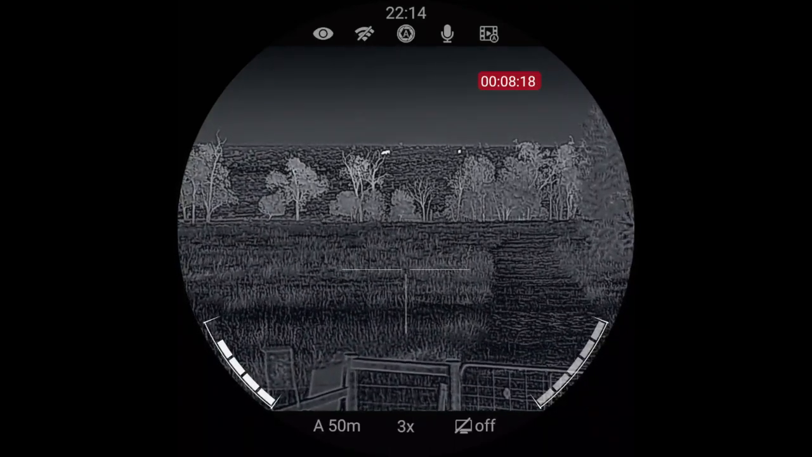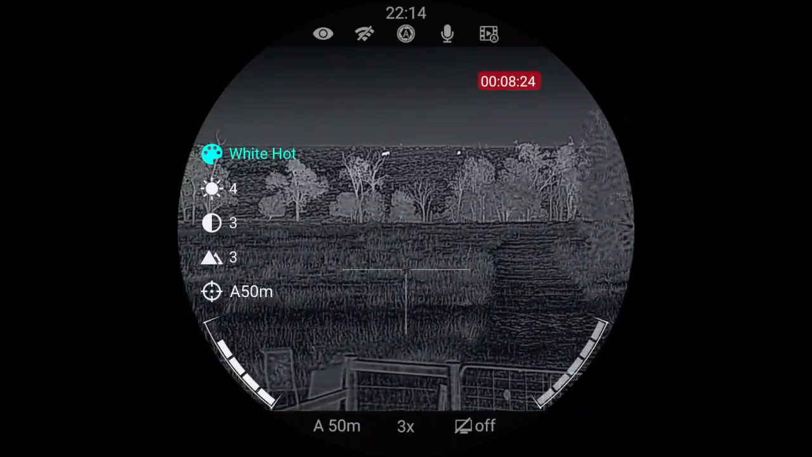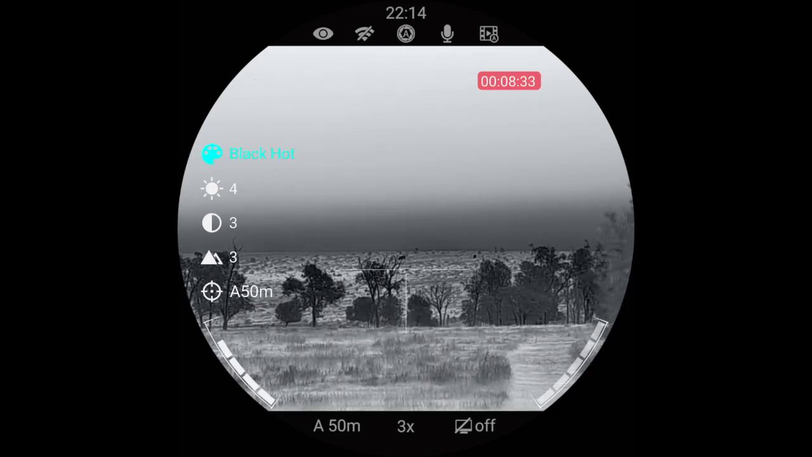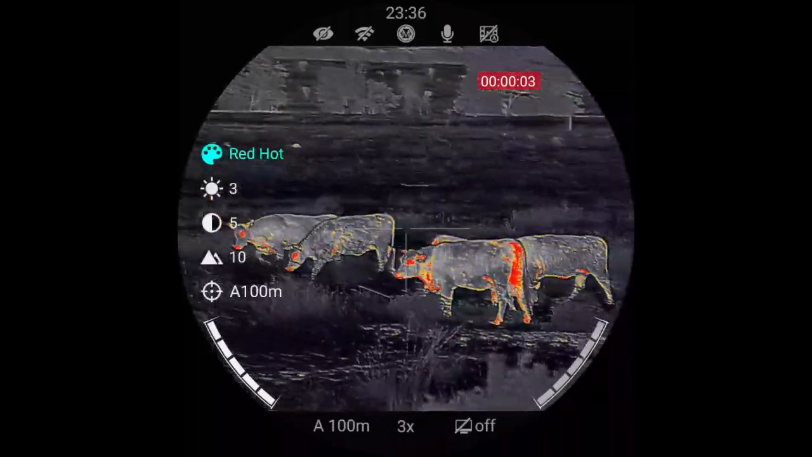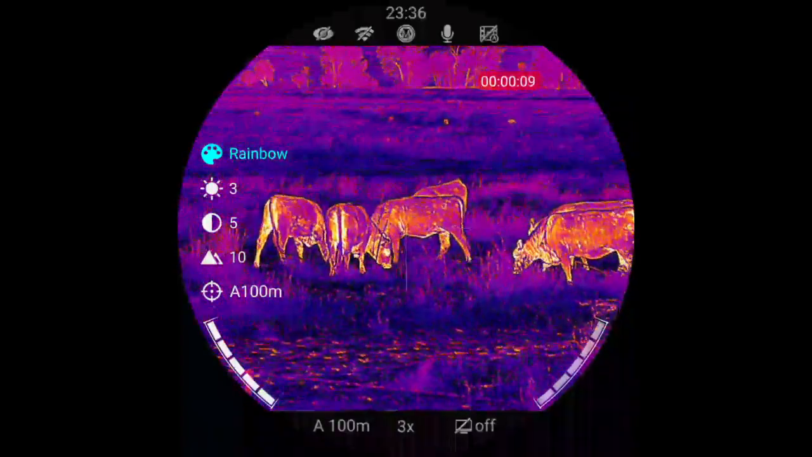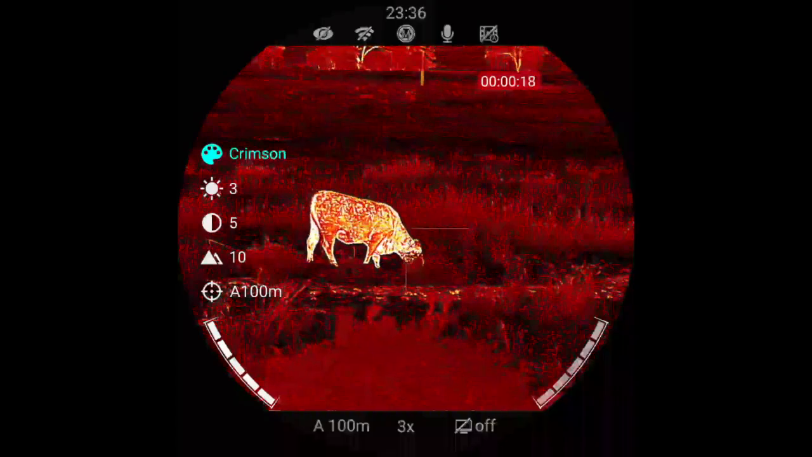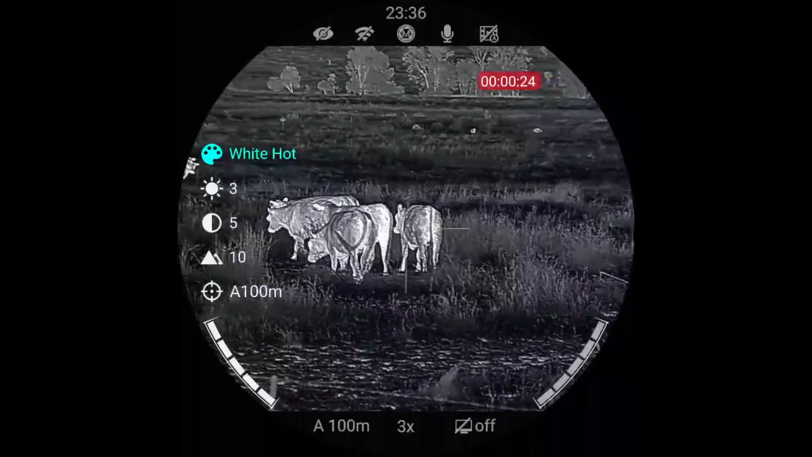Now if you want to go to your quick menu, you just press your menu button once, one quick press. Then you can change your color temperature there at the top. So you just press it again, it goes to black hot. There you can see those cattle up there on the hill, nearly 1200 meters. And there you go to red hot, picks them up really well. It's a rainbow, violet, crimson, or just green, and then back to white hot.